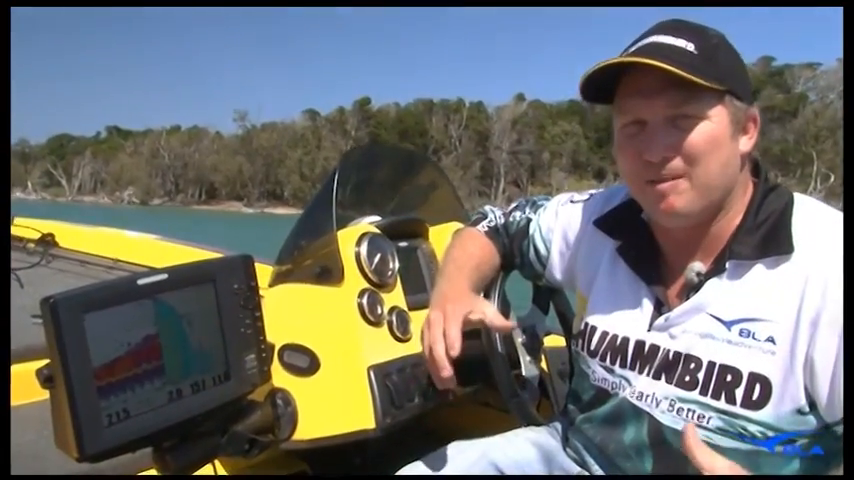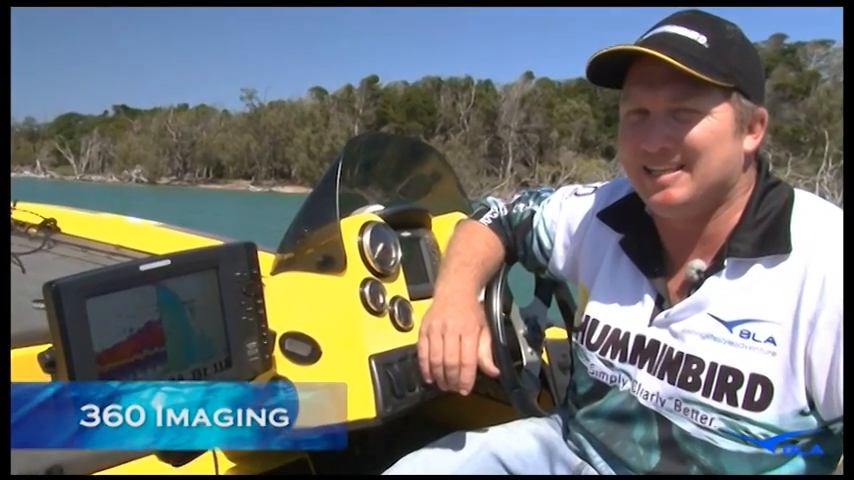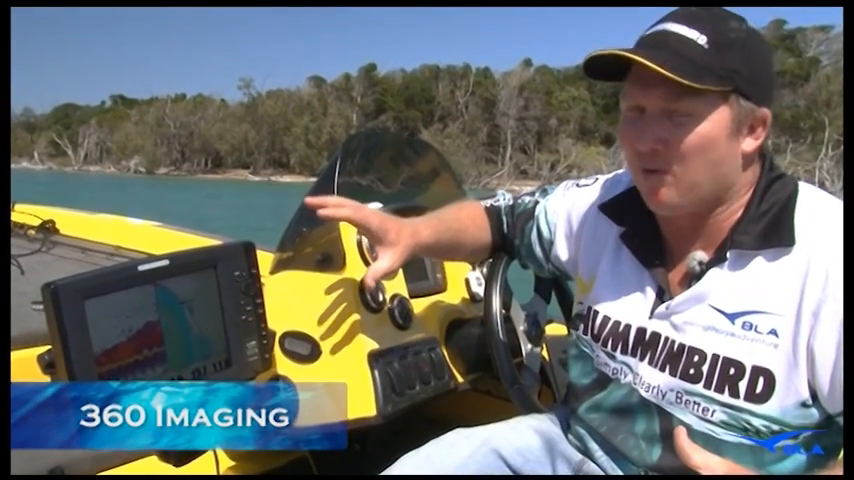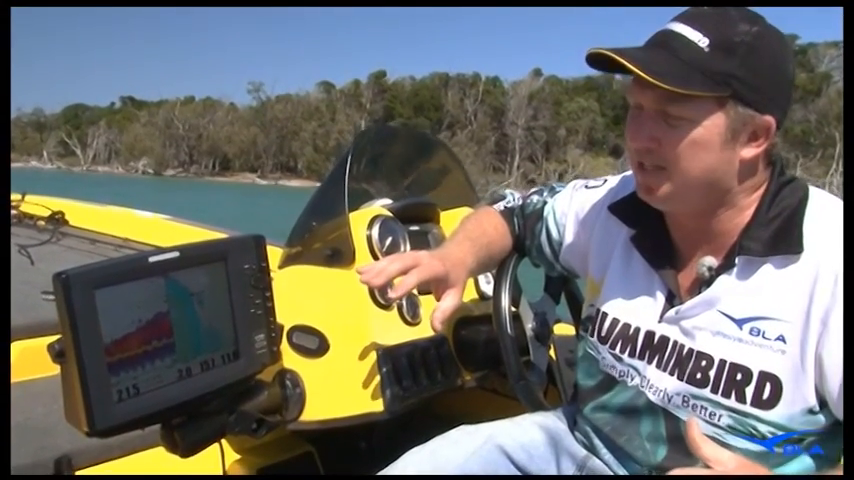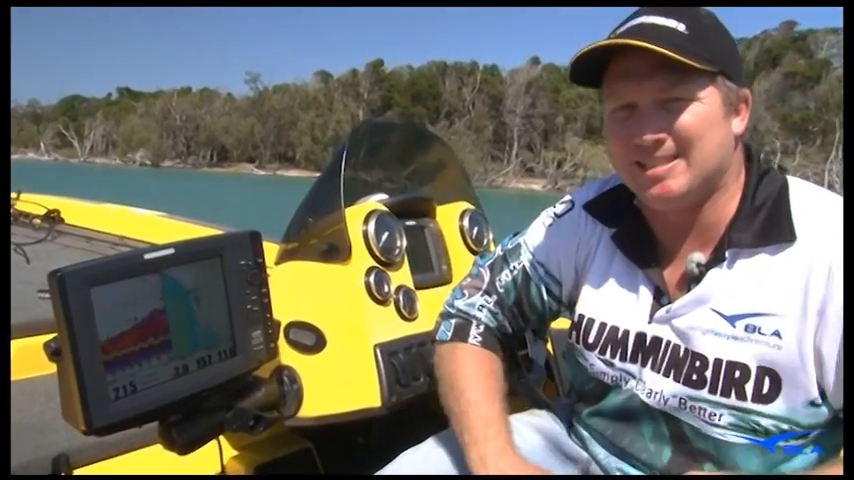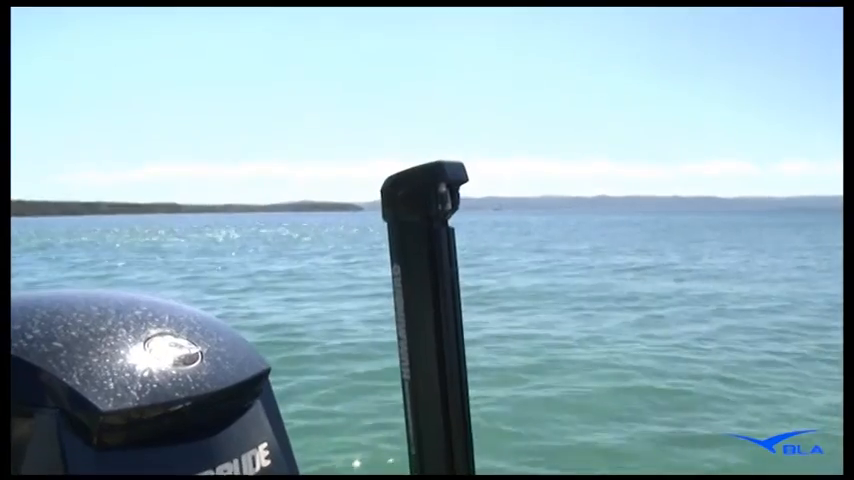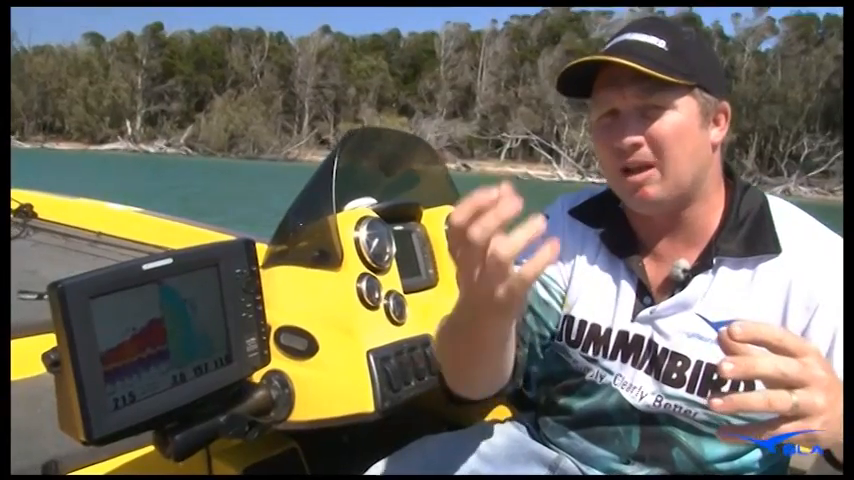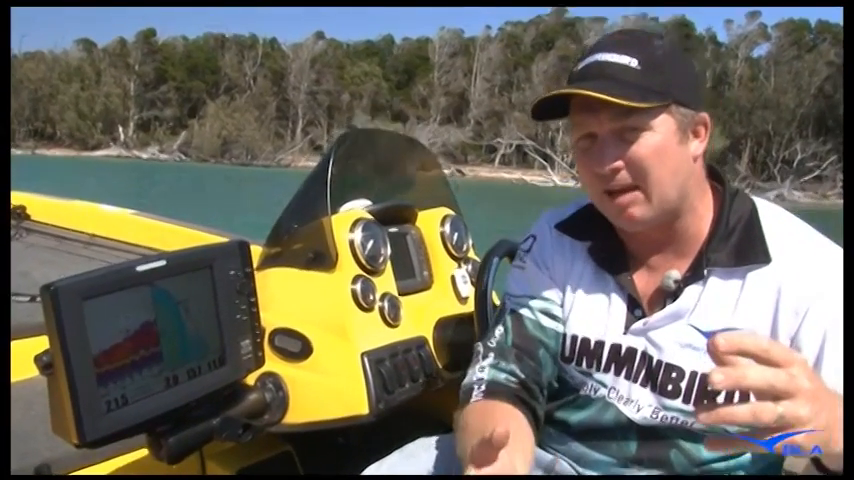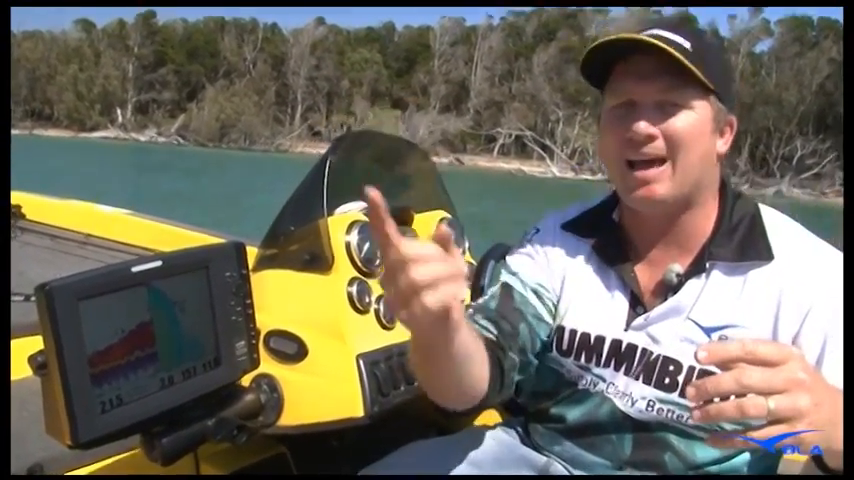Coming out shortly from Humminbird is the new Humminbird 360. Basically, for current model side imaging units, so 2012 onward model side imaging units, there's going to be a 360 transducer compatible with them. How it works is you'll have a transducer mount on the back of the boat. That transducer will deploy when you're going, so it goes down below the outboard and it'll work like underwater radar.